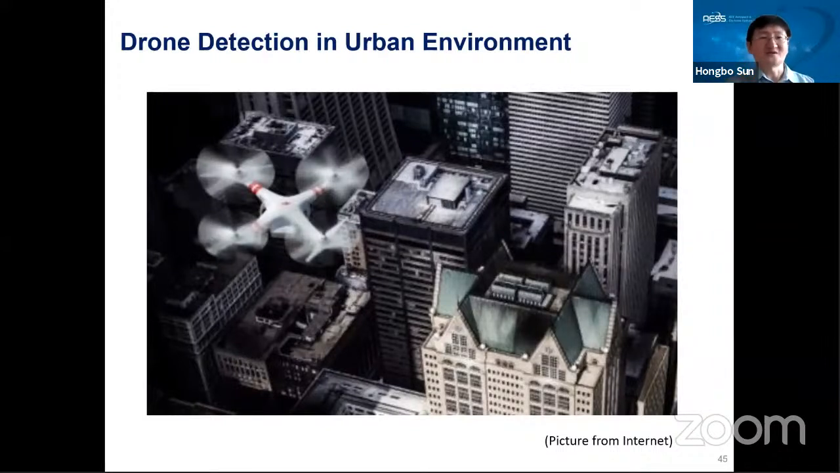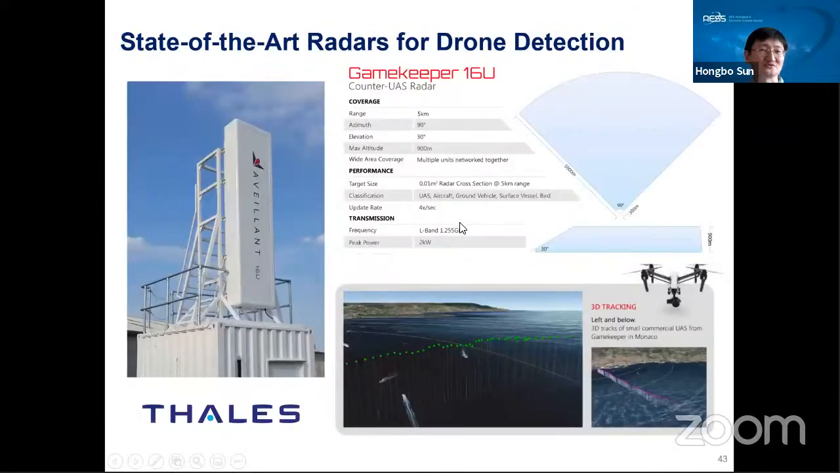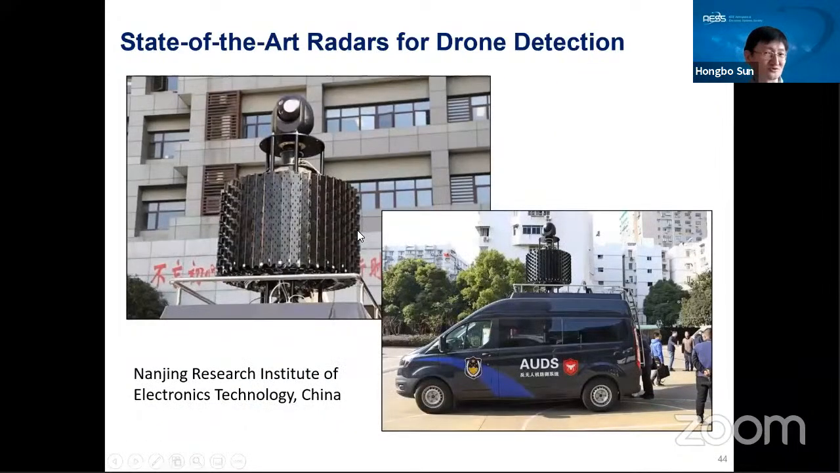Now, if we want to detect a drone in an urban environment, for example like this, what kind of radar system is the most suitable? In this environment, you see the drone can easily fly in between the high-rise buildings in the CBD area. Obviously, I think we should not use a big, long-range radar system. For example, even this one, or this one, I don't think is very suitable.